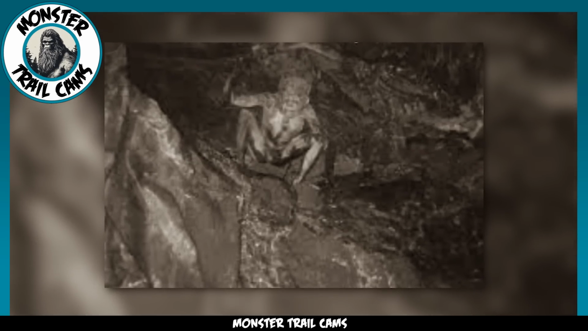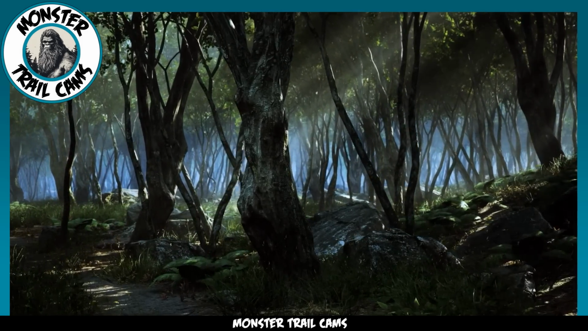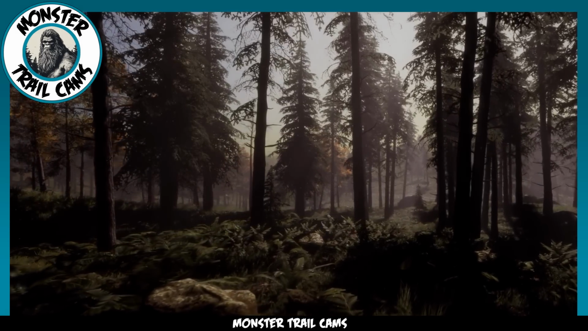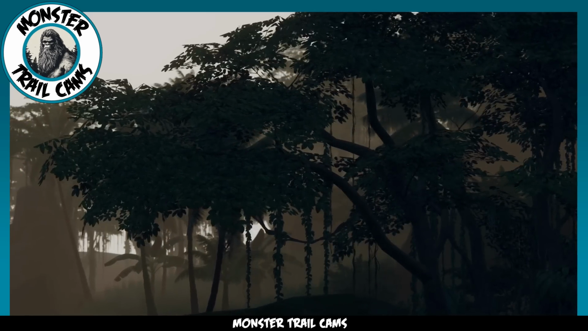It is widely known that crawlers live in caves and heavily forested areas. They seem to be mostly, if not entirely, nocturnal. Certain members of the paranormal community theorize that crawlers could be responsible for the high number of missing persons in wilderness areas, but nothing has been able to be confirmed.